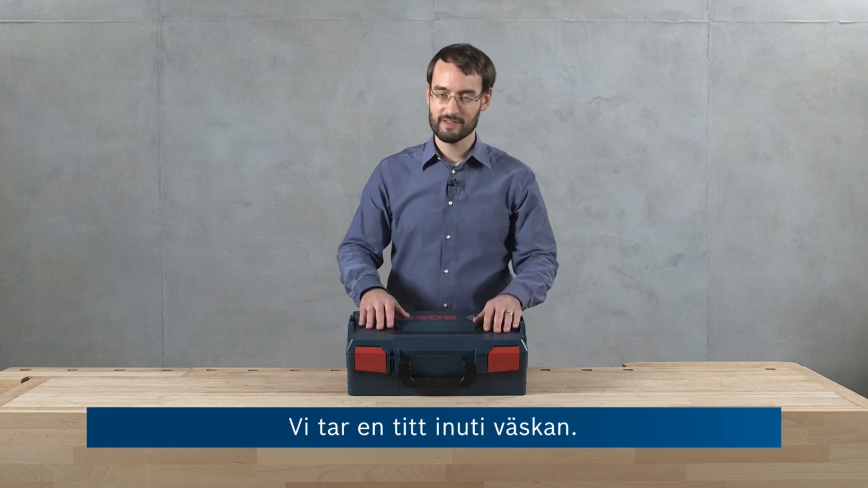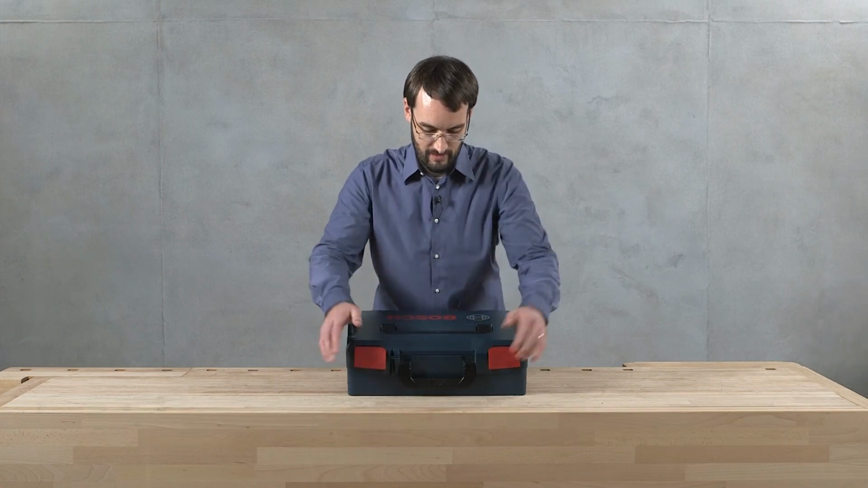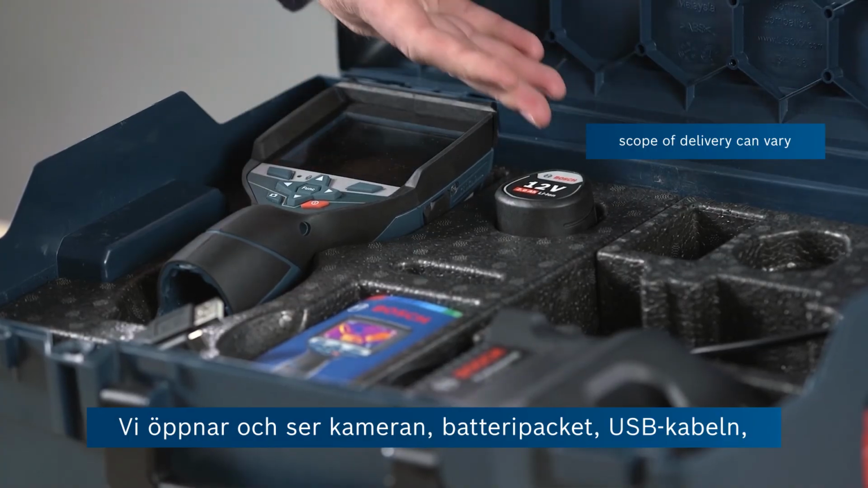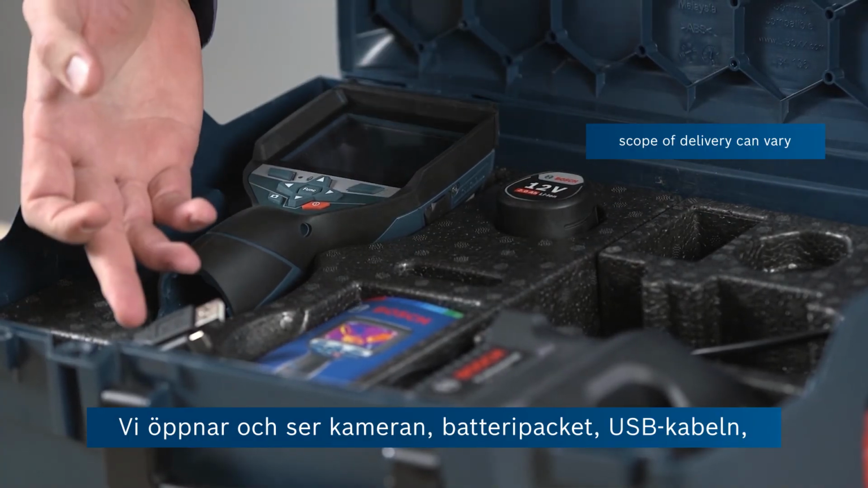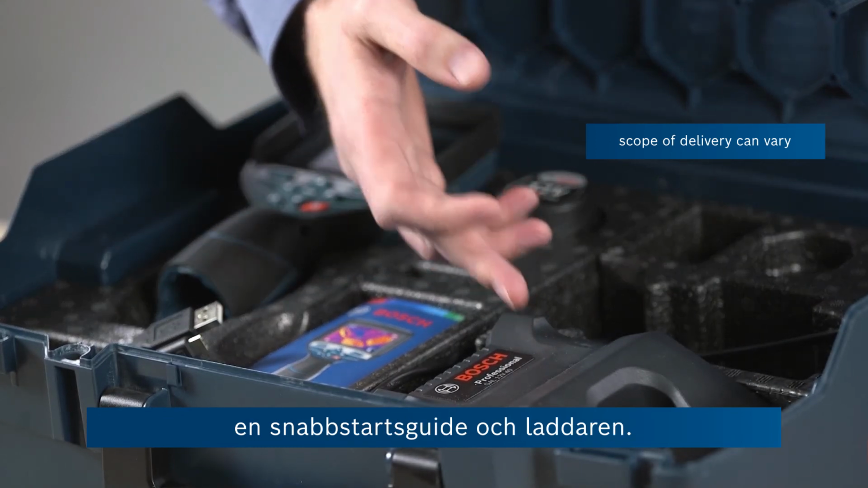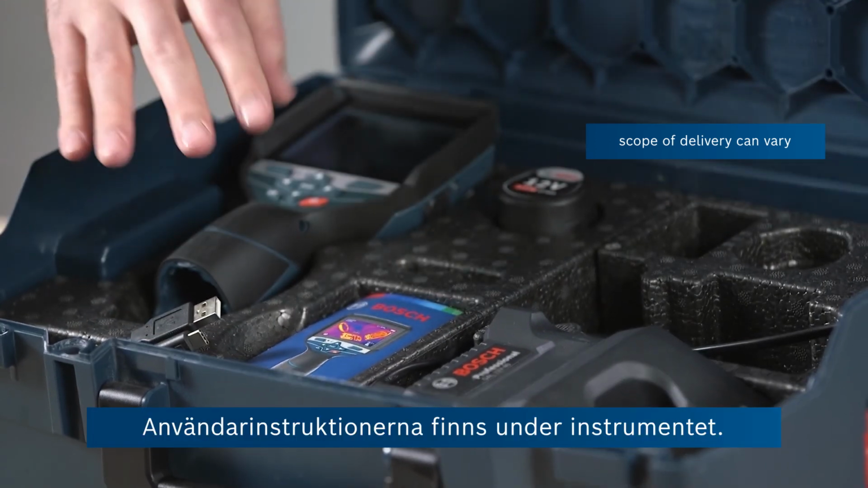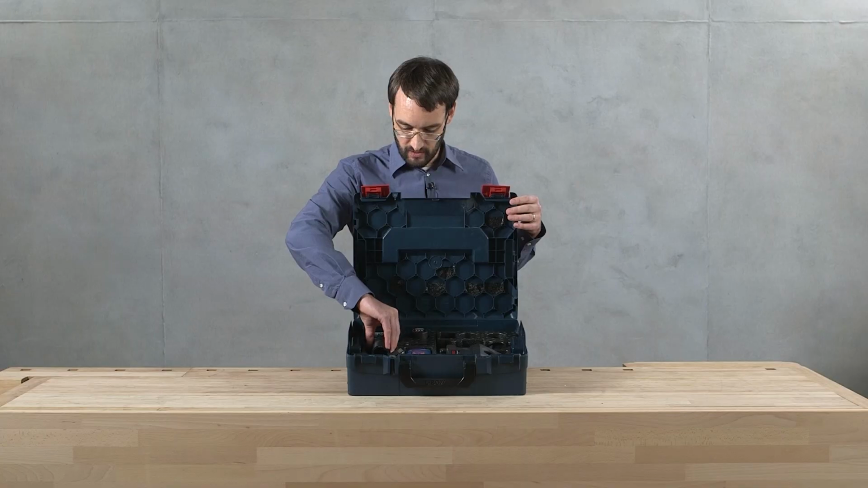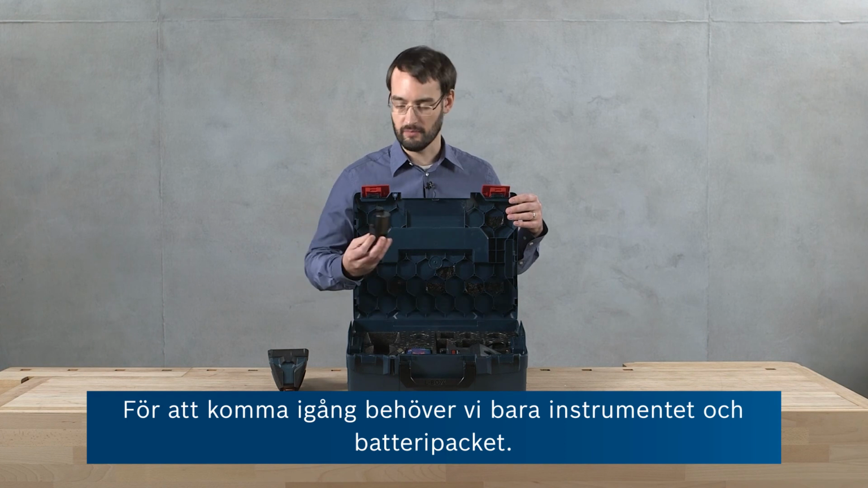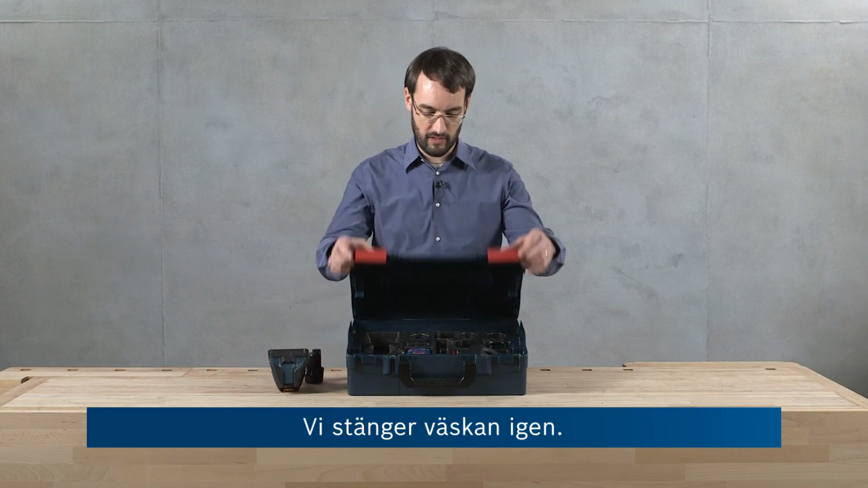Now let's take a look inside the box. We'll open the case and then we see here the tool, the battery pack, and then a USB cable, a quick start guide, and the charger. The operating instructions are underneath the tool. To get started, we simply need our tool and our battery pack. We close the case again.